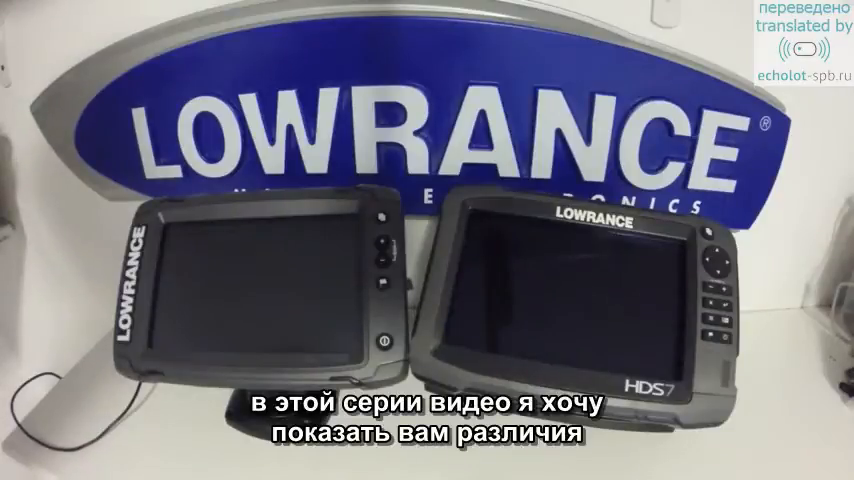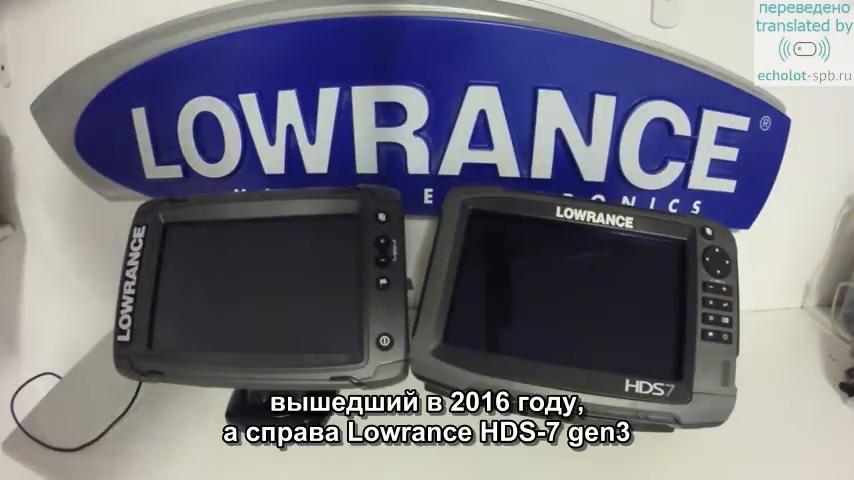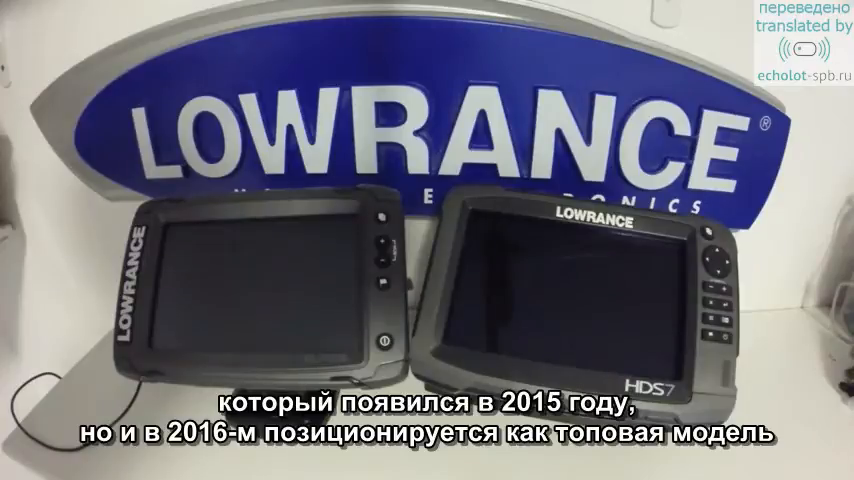Okay, so in this video series I'm just going to go through the differences on these two 7-inch Lowrance units. On the left we have the Lowrance Elite-7 Ti, which is a new model for 2016, and on the right is the Lowrance HDS-7 Gen 3, which was out in 2015 and it's continuing as their top of the line unit for 2016.